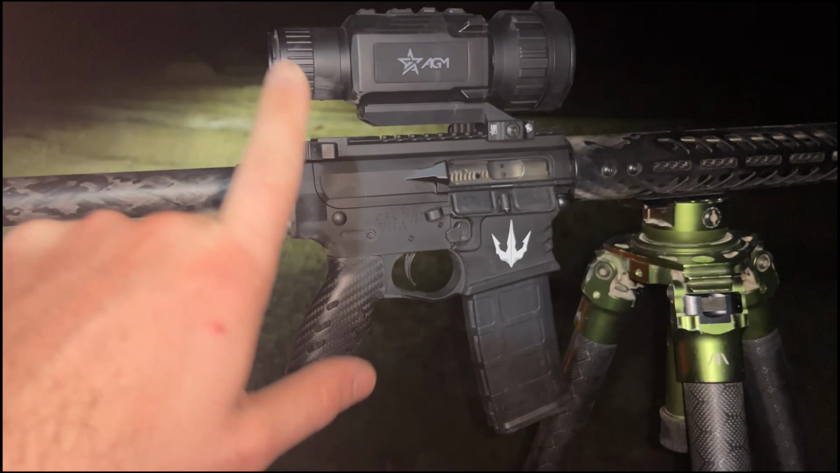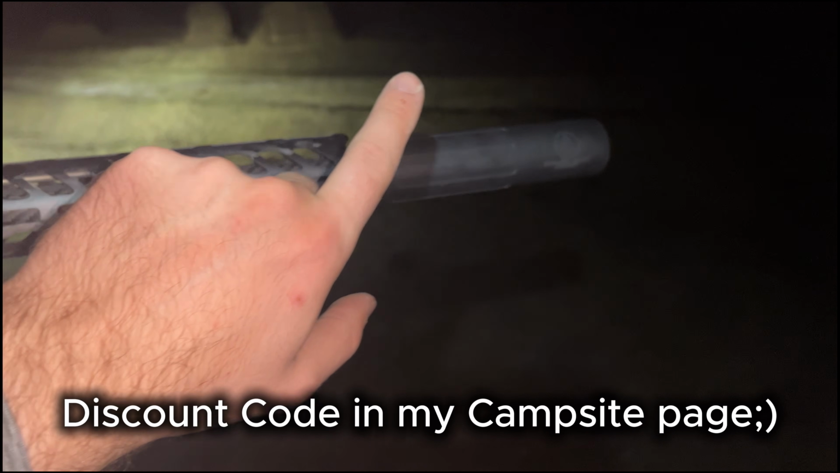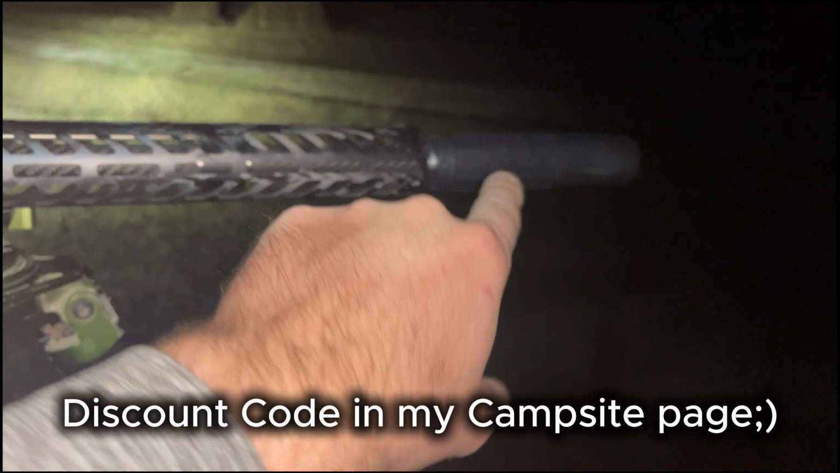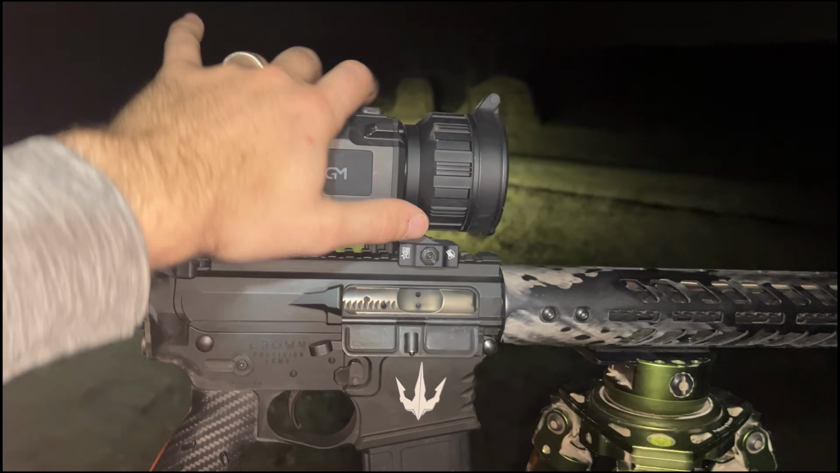Love that thing. And then what I've been running for most of the night is my carbon fiber Crown Precision 223. Got a brand new can. This is a Catawba Valley Badger. This is my first 223 dedicated can, and I am so impressed with how quiet that thing is. I might make a whole video about that, but I got a whole video about this gun, and then my Rattler V3 on here, both 640s on my Fat Boy Elevate. Both beautiful rigs. Let's go grab that coyote, and then we got to finish grabbing those pigs.